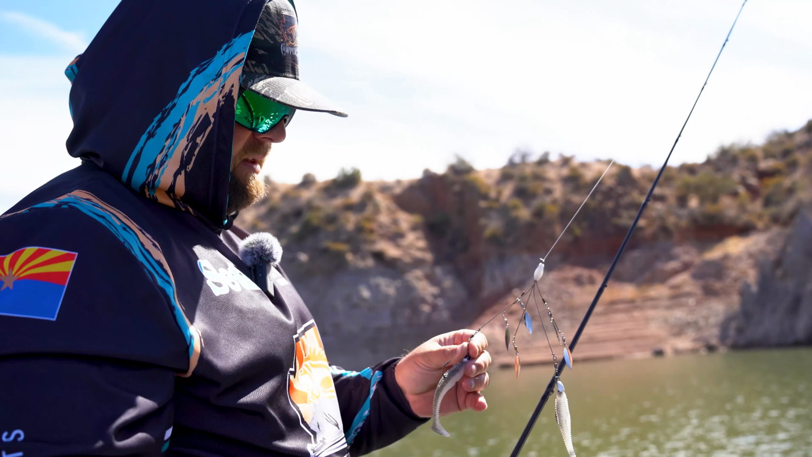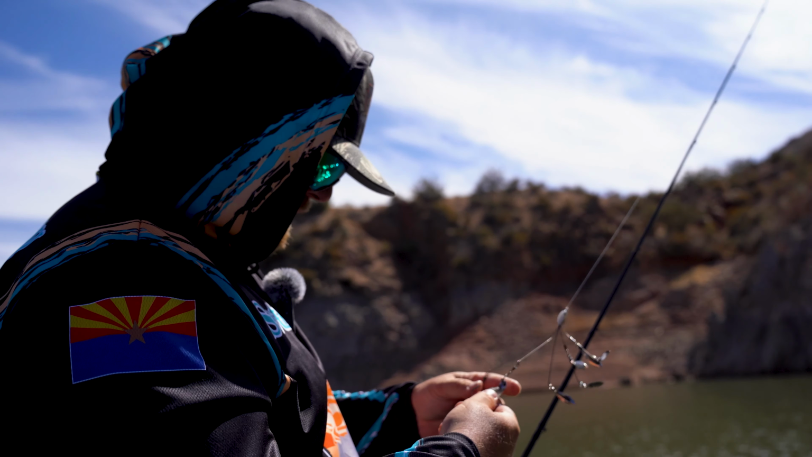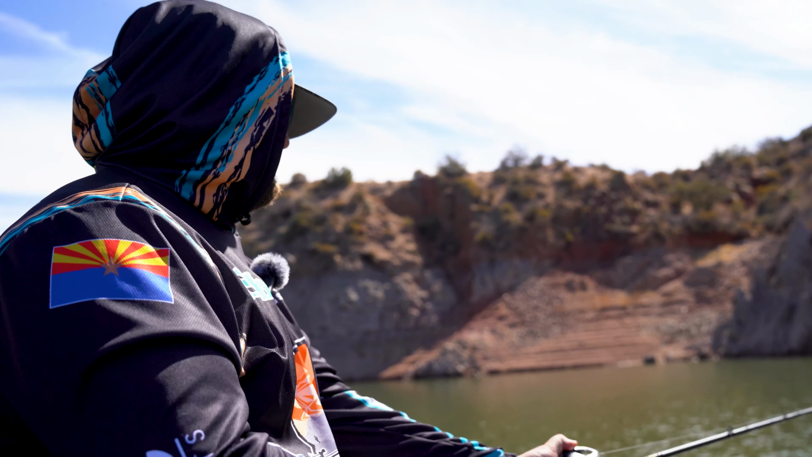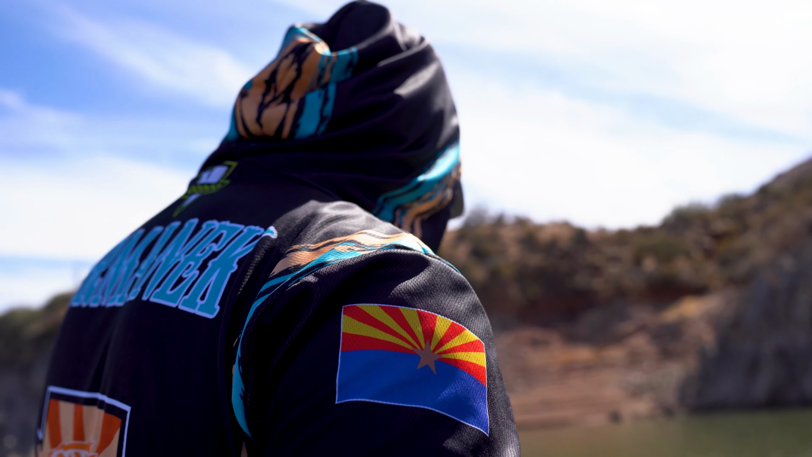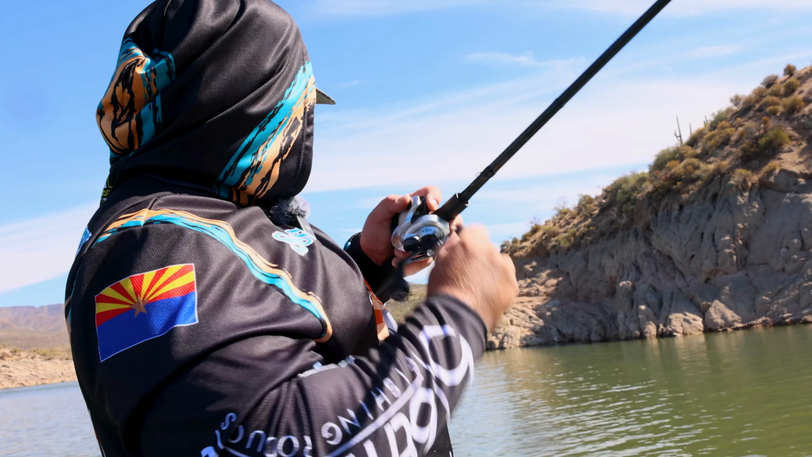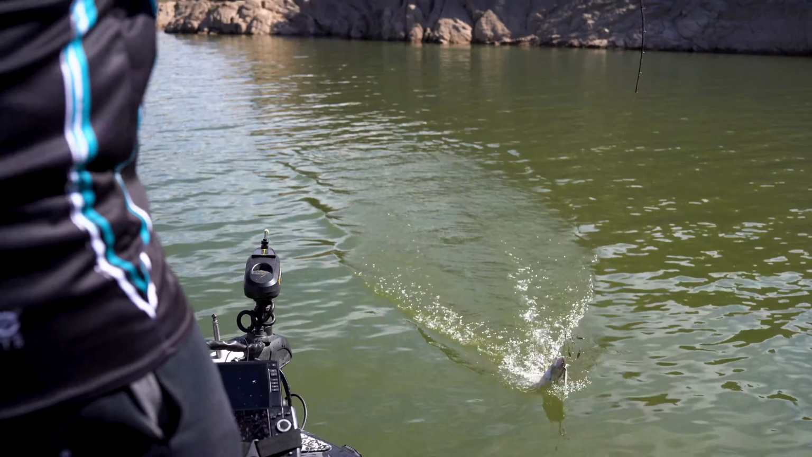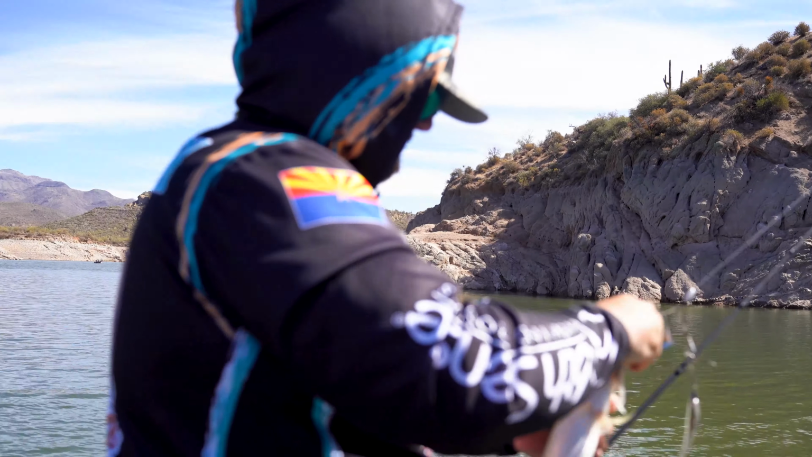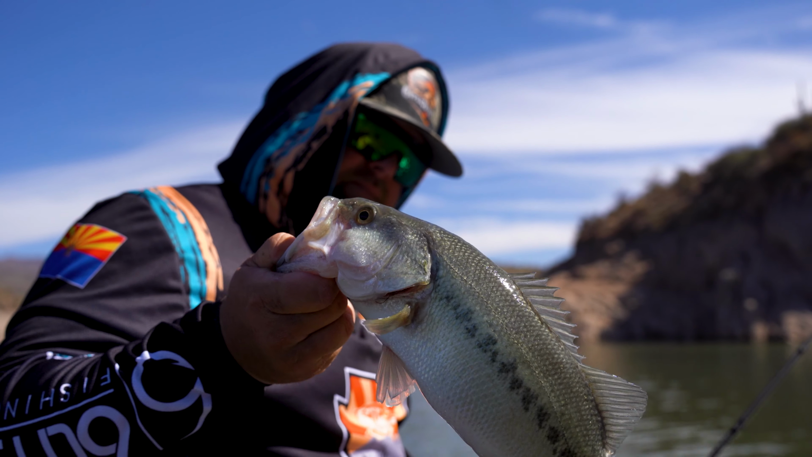Just fished the Monterey Bass Series up here on Saturday, and one of our fish in our bag, 2-1, 2-3, came doing this. And you can catch 3s, 4s doing this at Bartlett. Get on the right stretch. Look, that one underneath the jaw. That's a little bit better one, guys.